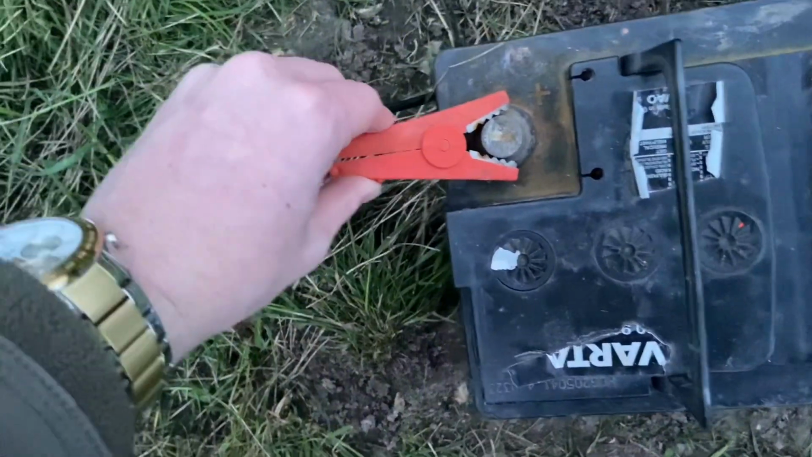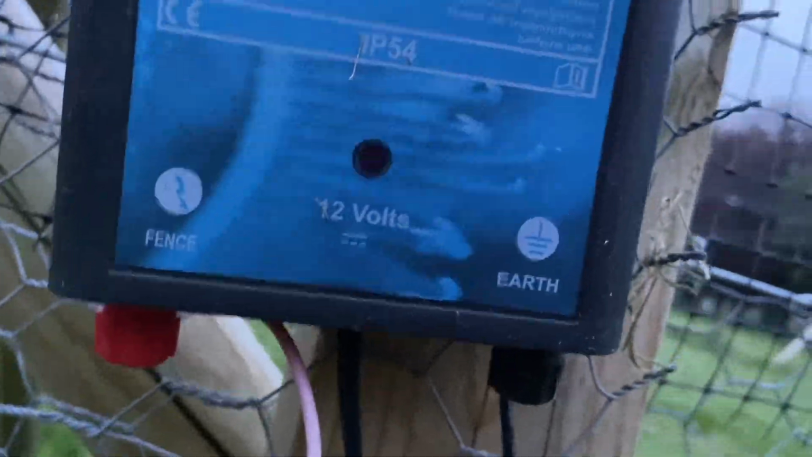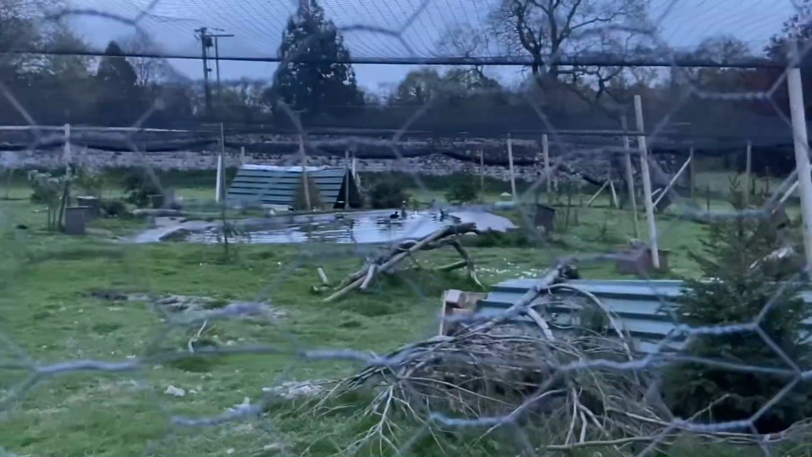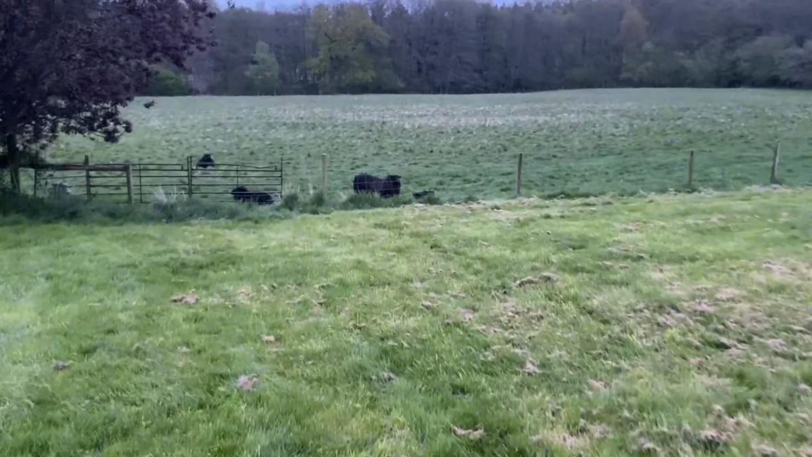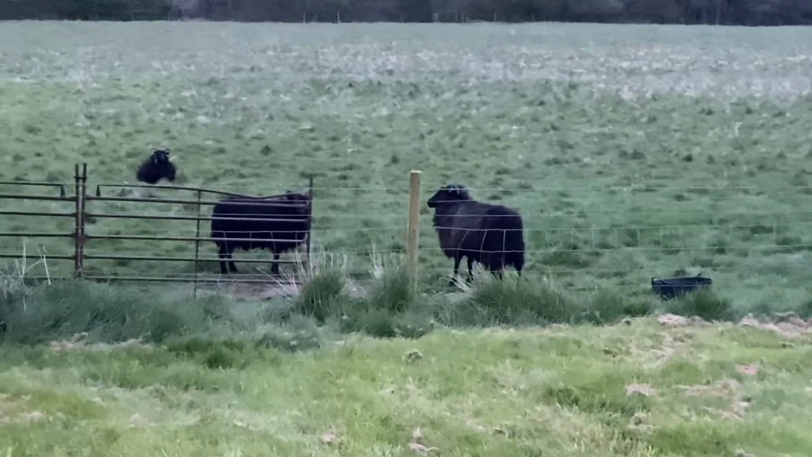Alright, let's get this going. Why is that not working? Wakey wakey. I got it to work. Ah, sweet, it's green. Right, it's working. Now I've got to get rid of this. Oh Christ, I'm getting old. All the duckies are going to bed. Well, let's see what we can do tonight. Let's check up on the old guard sheep. Neighbour's sheep.